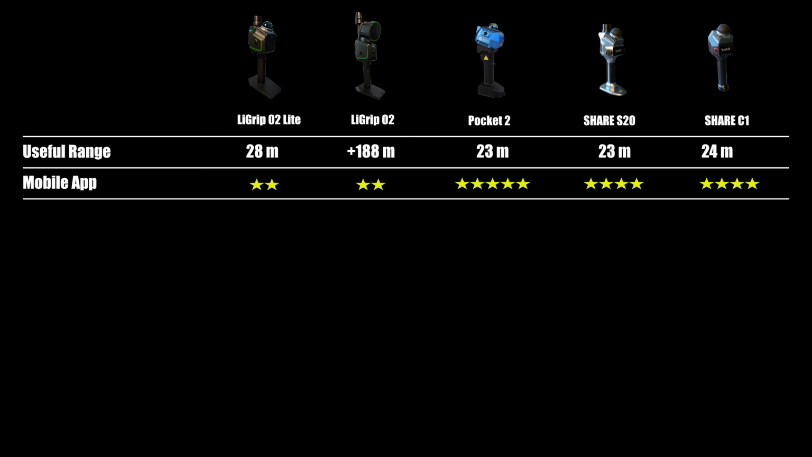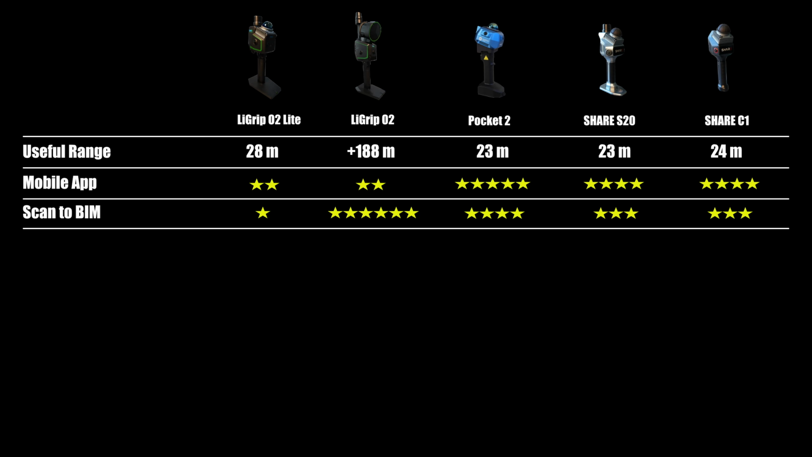During the 3-floor house scan, I couldn't see clearly enough to erase the blind spots on the floors. For the scan-to-beam score, I cannot recommend the O2 Lite. It suffers from outdoor scanning accuracy issues, and GreenValley needs to address this urgently.